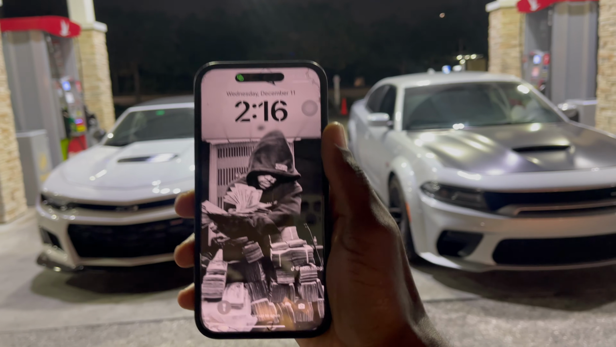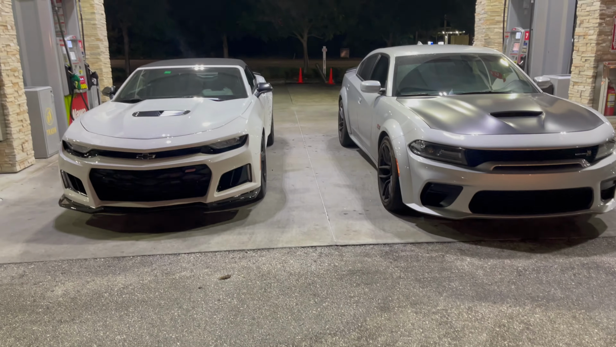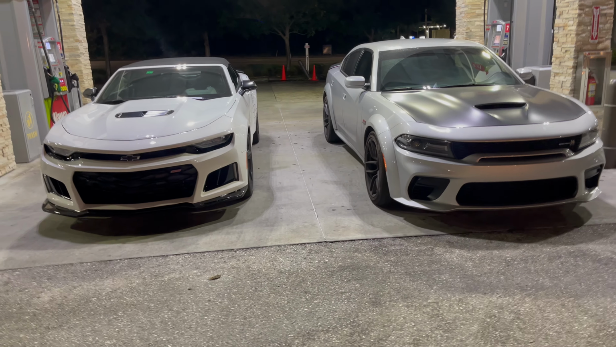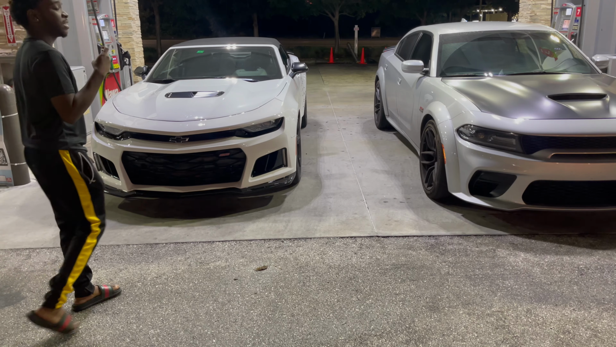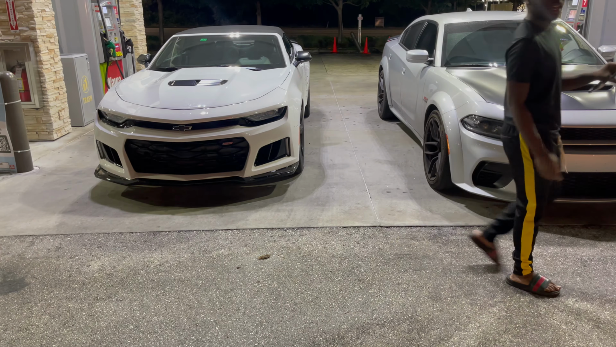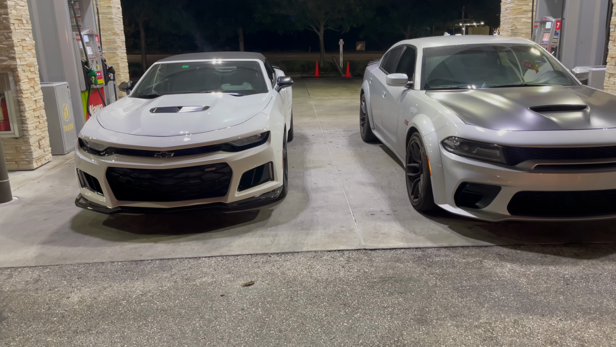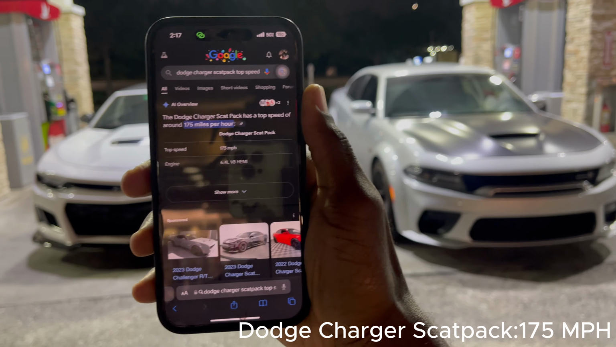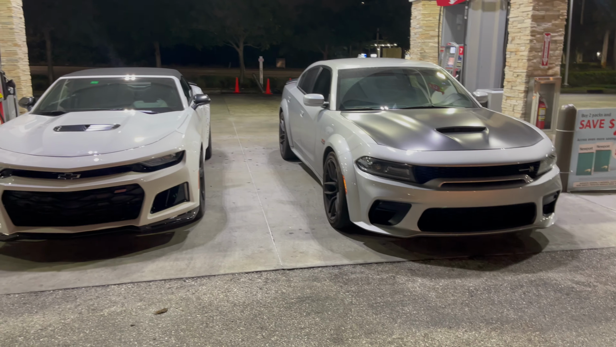Like he said, it's 2:16 right now, guys. This is no joke. I think the top speed is like, we could look it up. All right, let's see. Top speed, Camaro, 165. Yes, sir. What top speed for the Scat? 160 something too? I see some videos where some people be hitting top speed at like 179. My homeboy, he hit 160 something in his Scat already. God damn, 175 top speed for the Scat, bruh. The highest I went was 123. 124 right now. We could use that against him.